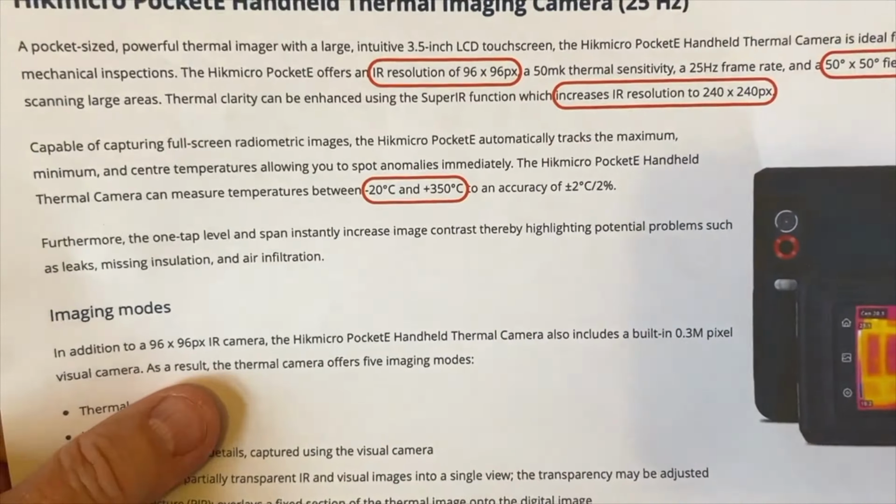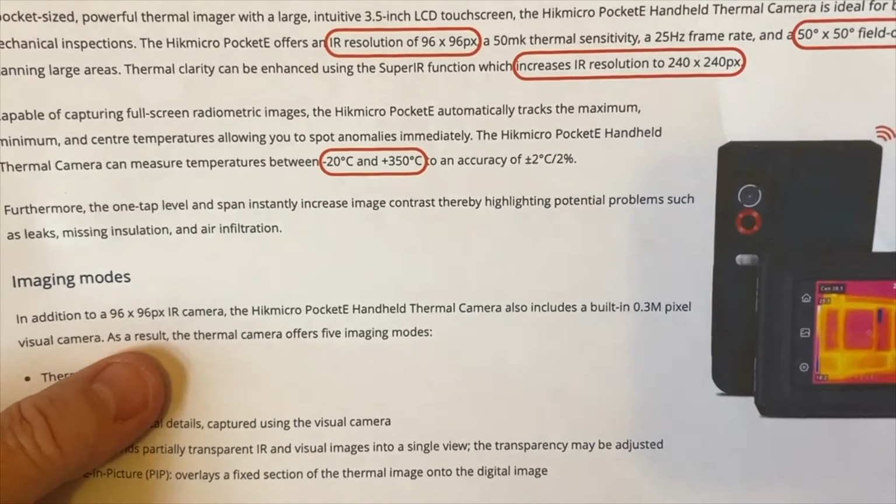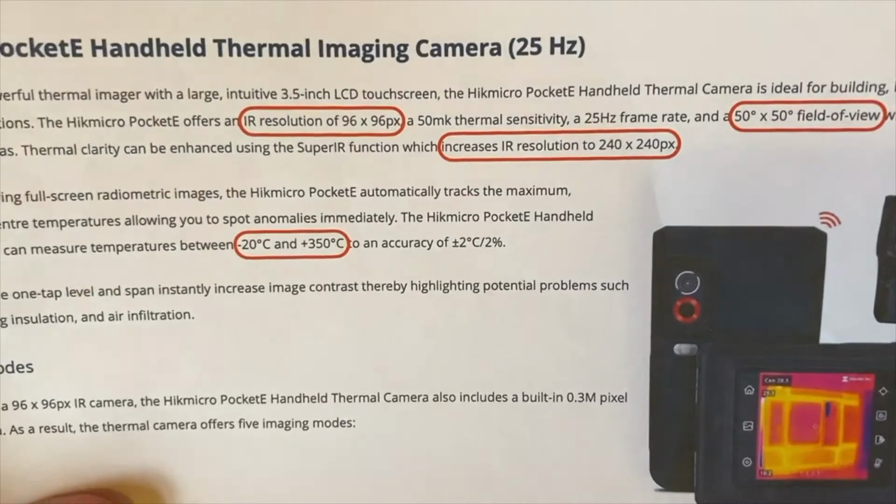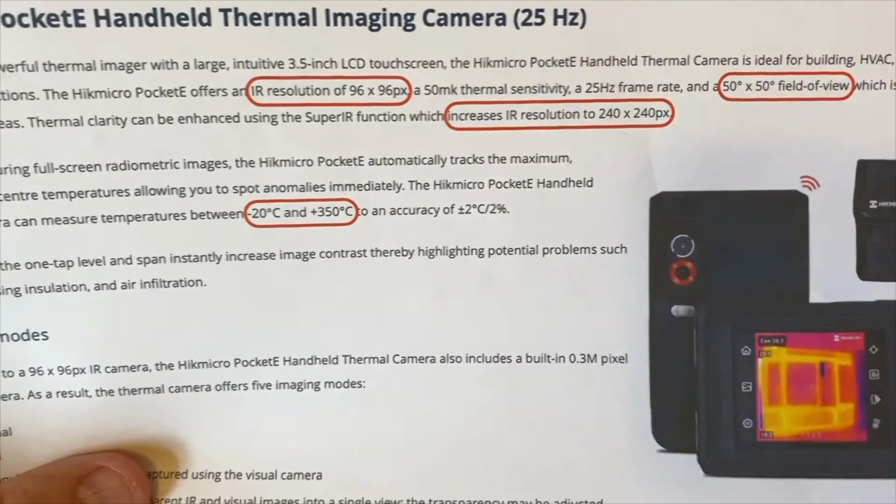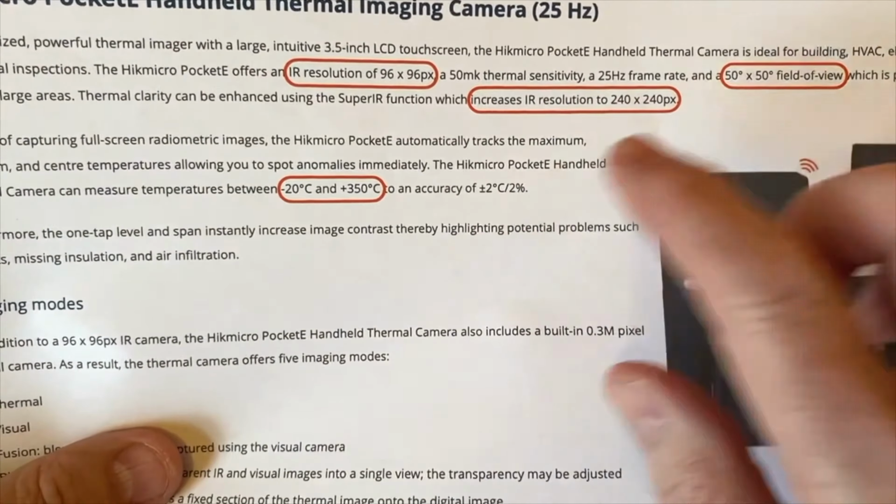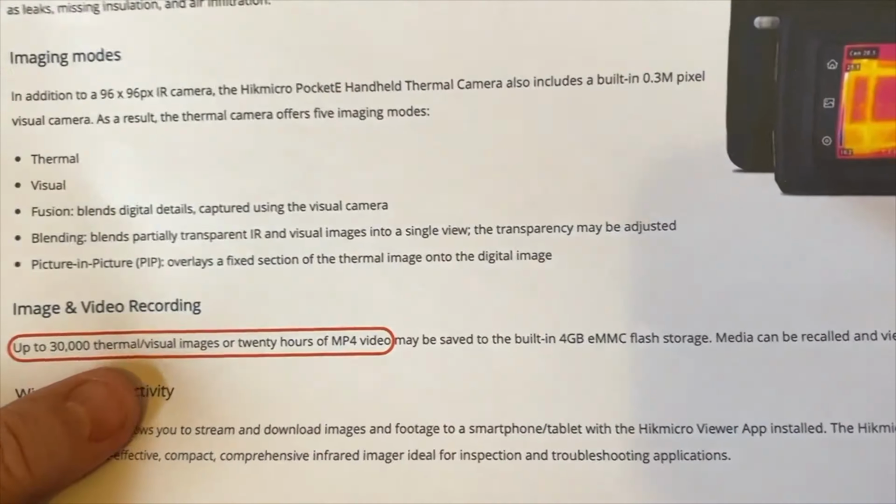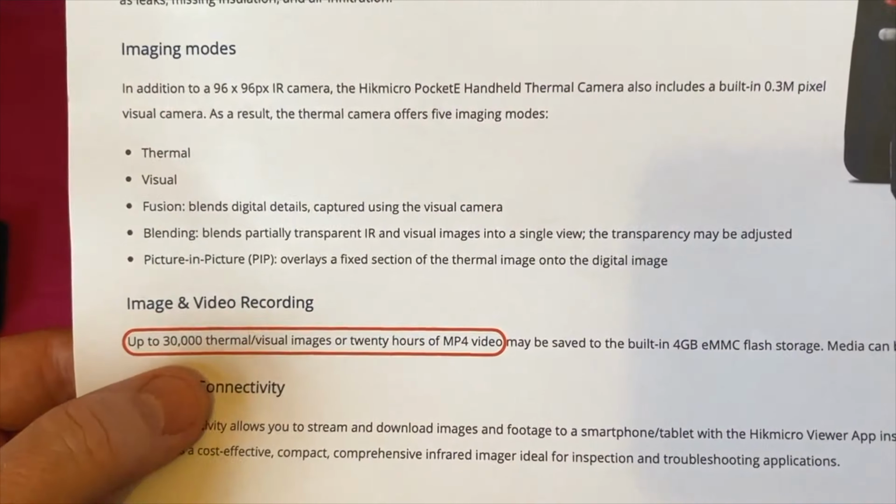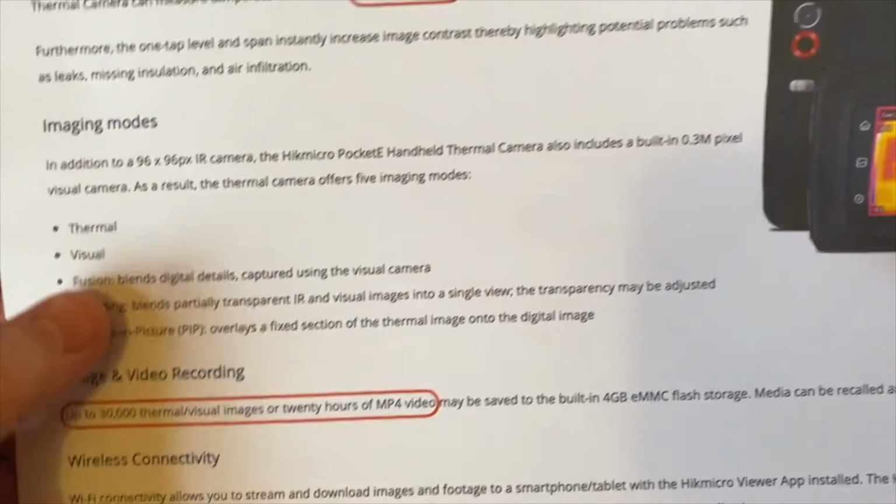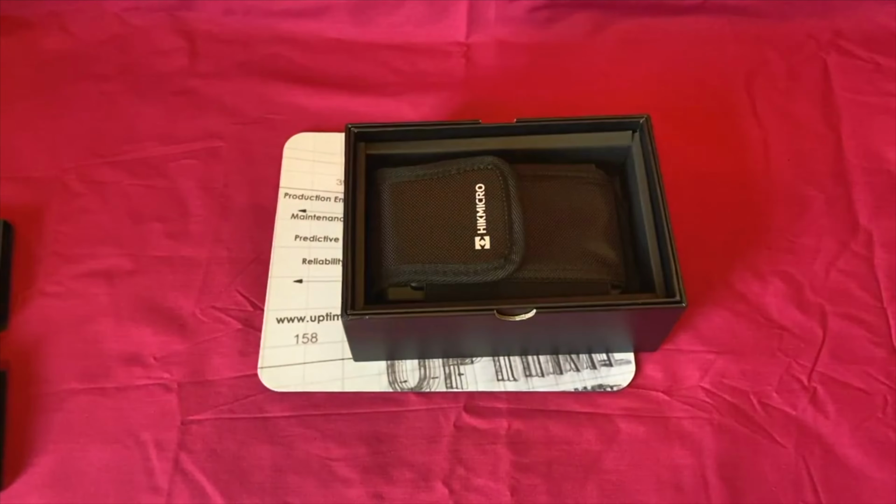The temperature range is really impressive that it goes up to 350 degrees C for this type of device. 2 degrees plus or minus centigrade. All thermal imagers can only achieve that. If anybody tells you any different, to get any better than that, you must have a 6-figure sum being spent. 2% when you get to over 100 degrees C. It's got storage of 4 gigabyte, which will do 30,000 thermal visual images. You'll never want to do that. And it's got an MP4 video function that can be stored on that flash drive. Anyway, let's get on to look at the actual camera.